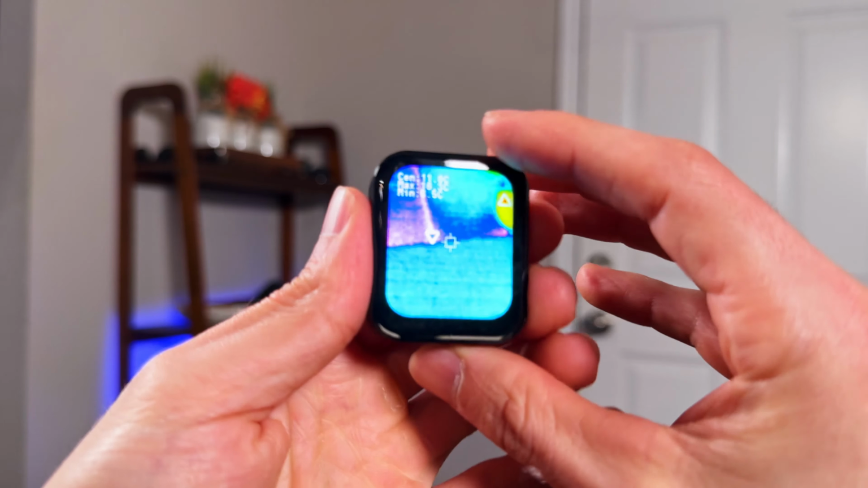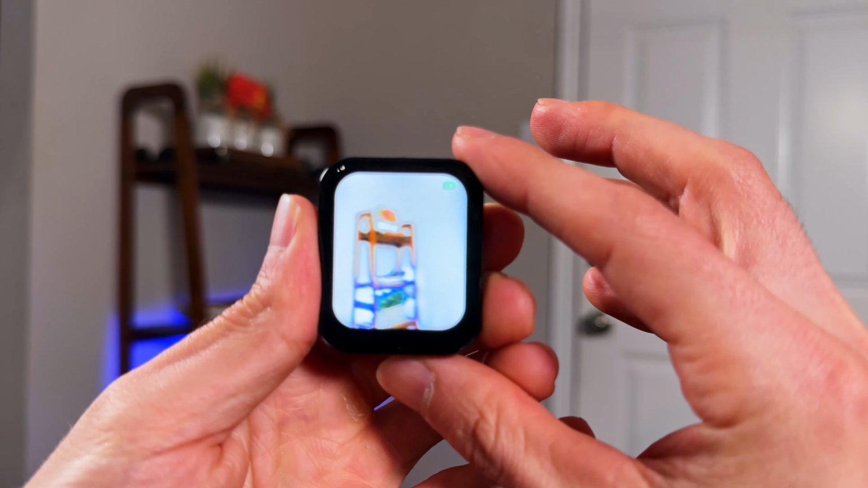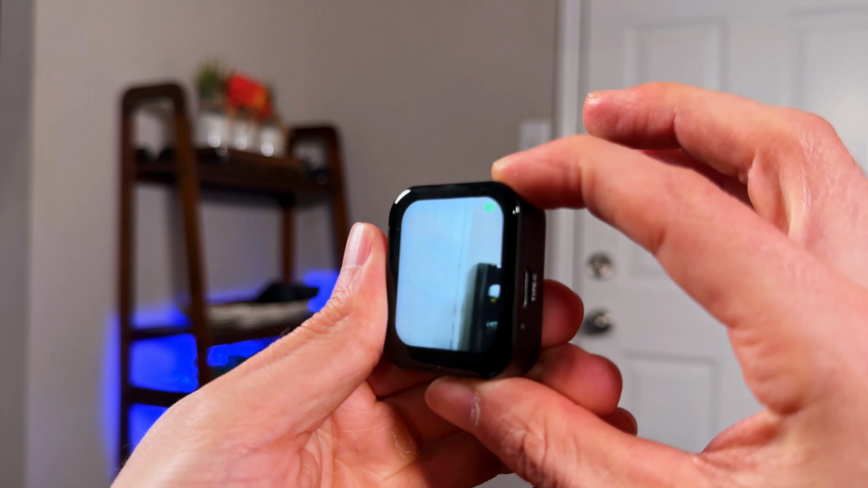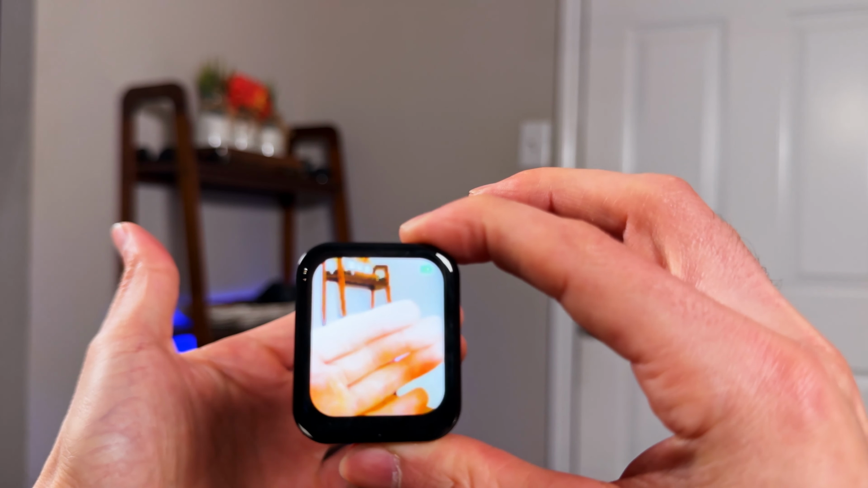This is great for DIY home maintenance types. You're already the person who checks things yourself. You just need the right tool, and the pocket size means it's always ready to grab, and seeing temperature differences instantly tells you exactly where the problem is. Also, if you really just like gadgets, this is something that is fun to play with as well. It's pretty entertaining just to move this around the house and see the different readings and the imaging of the heat around your house.